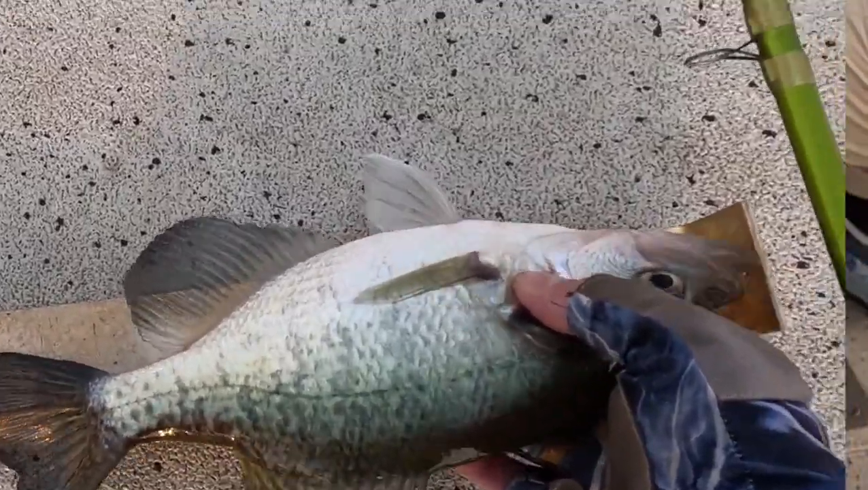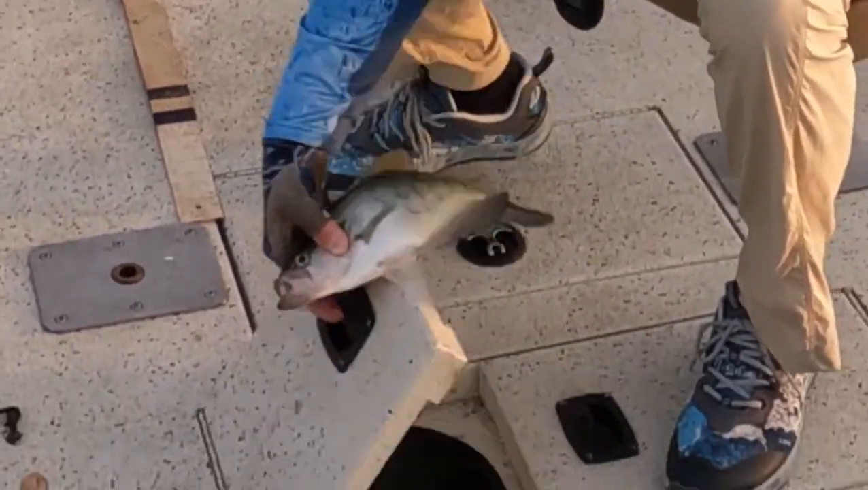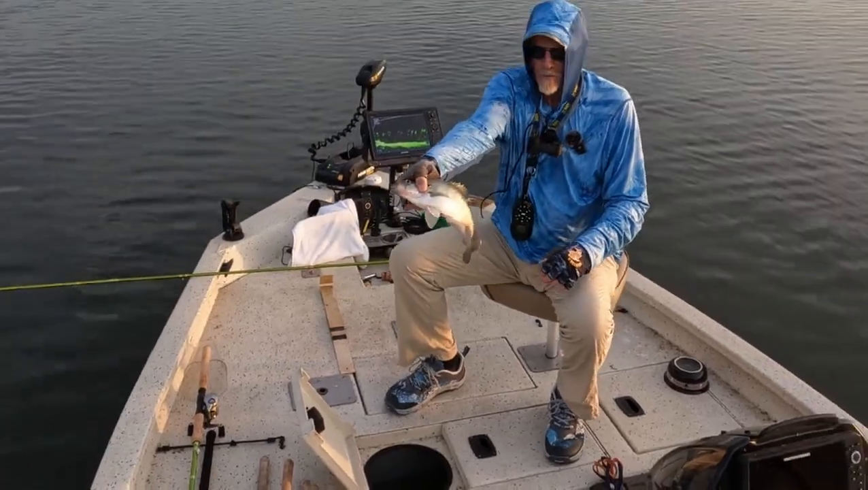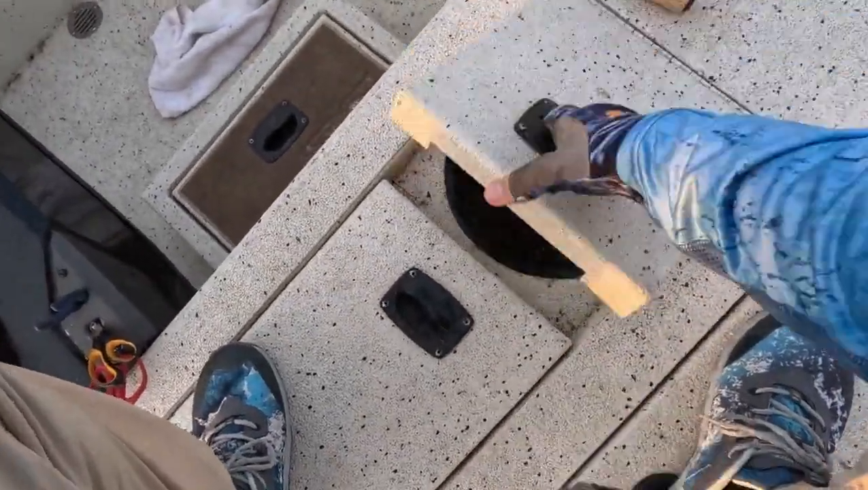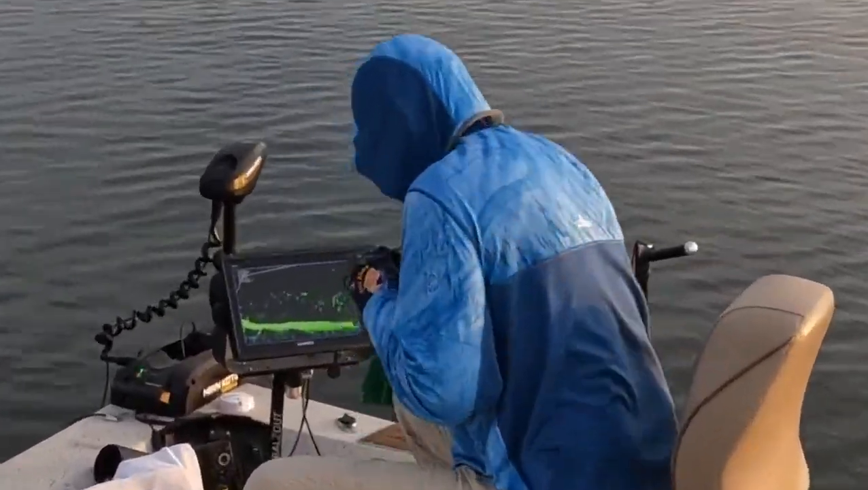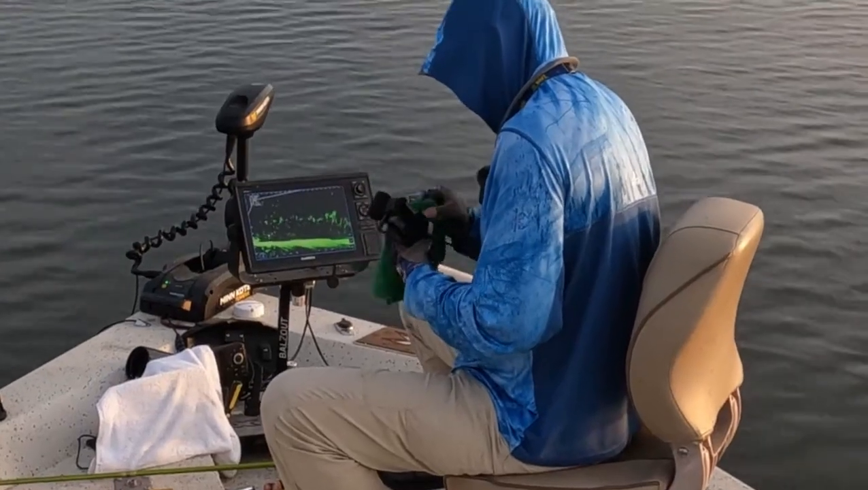Got a 12 and a half white crappie. Twelve and a half inch white. Oh shoot, that was not good. That thing splashed water on my camera lens.